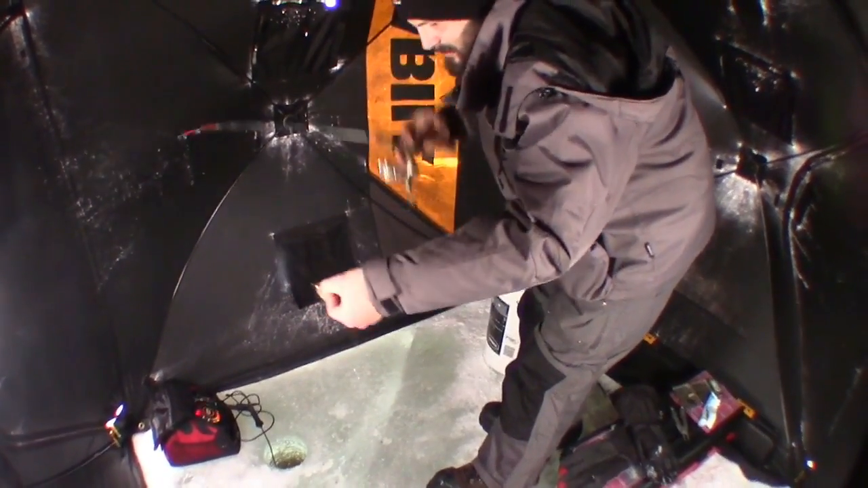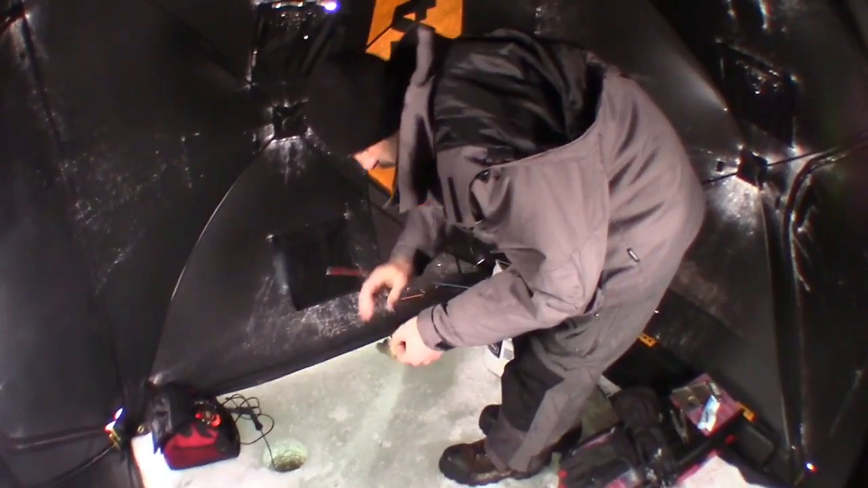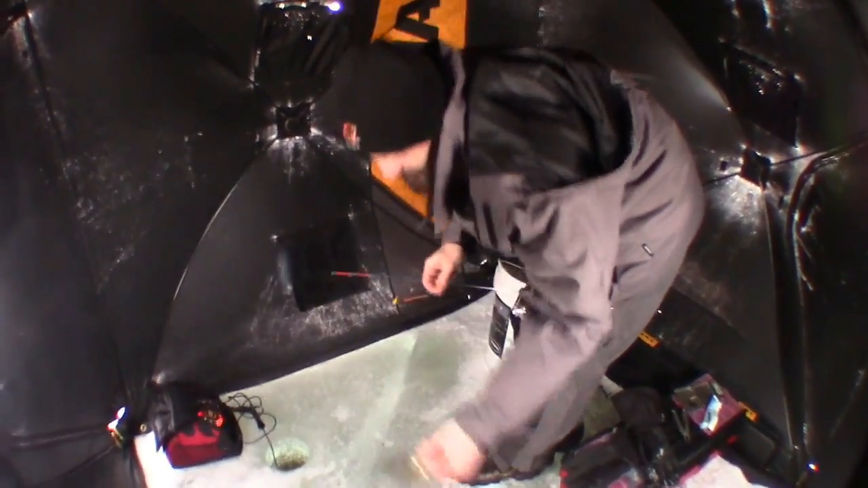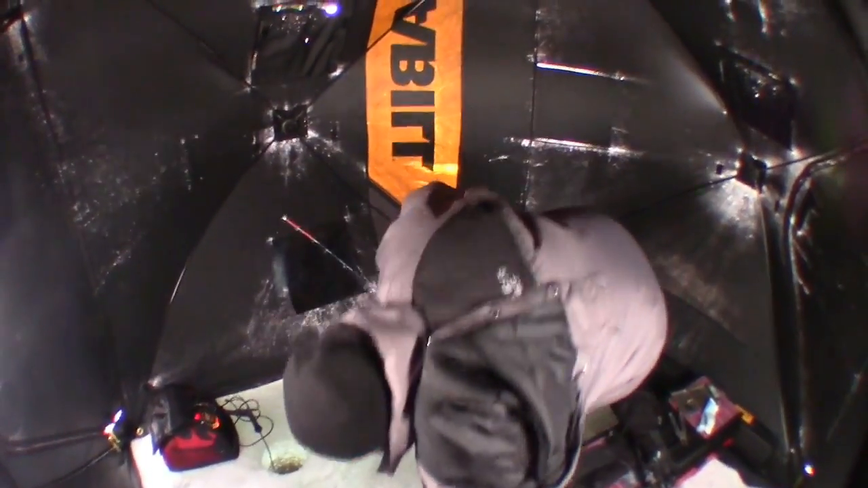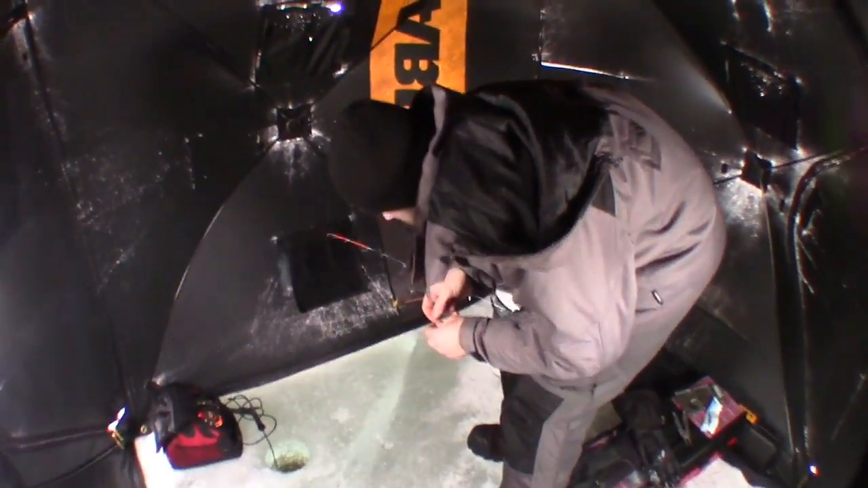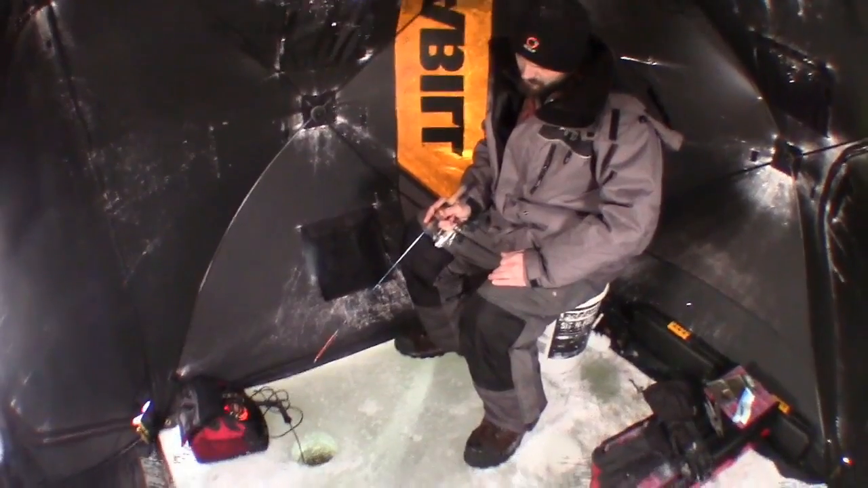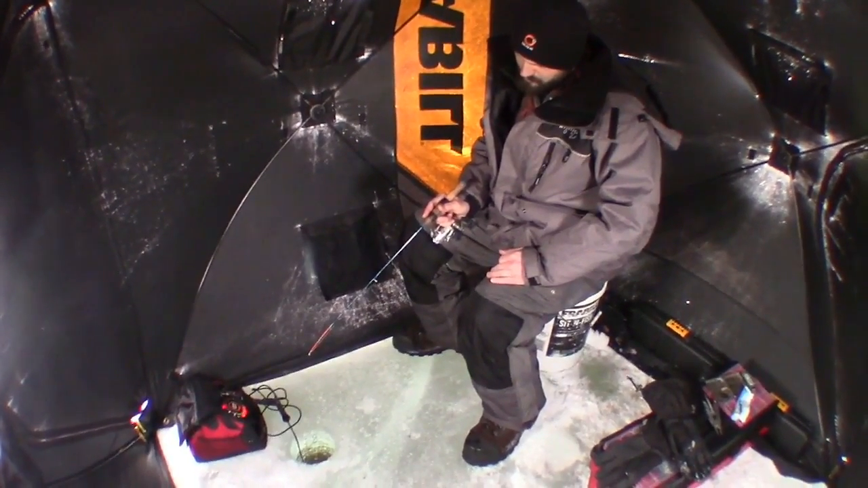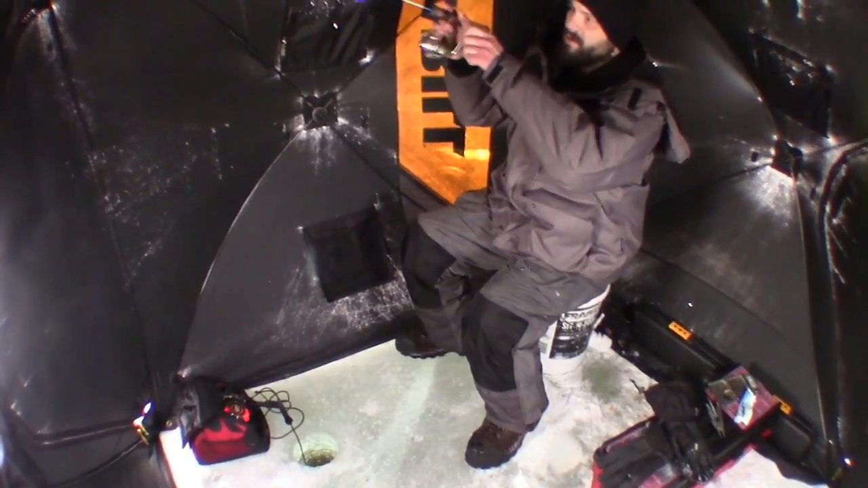Same size I've been keeping. I'll let him go though. Little one.